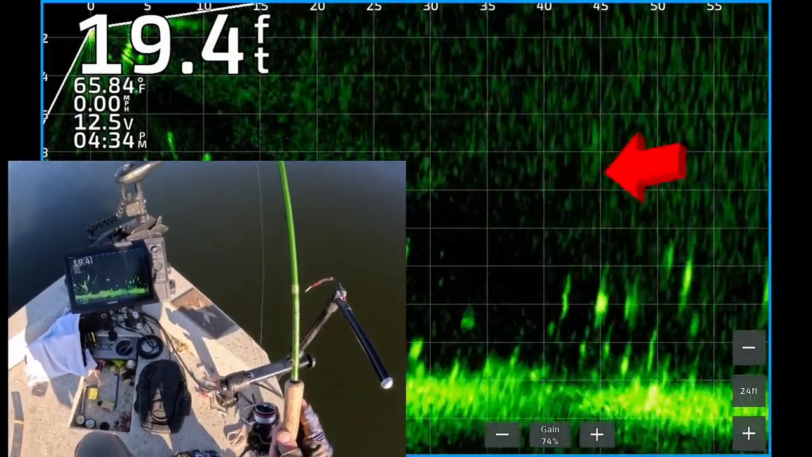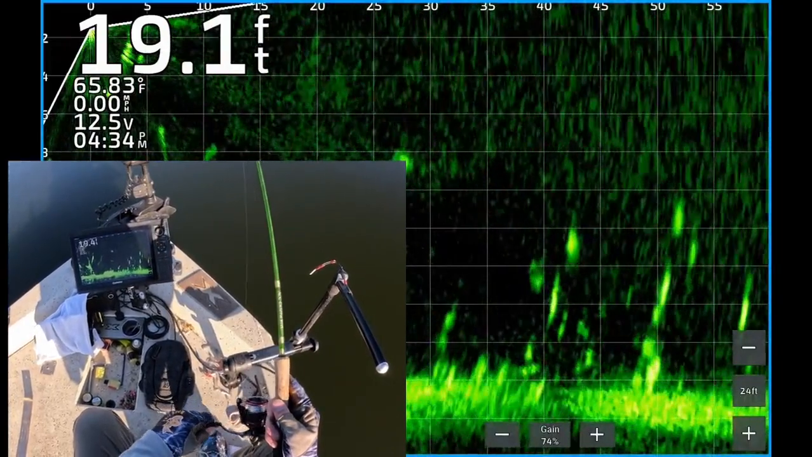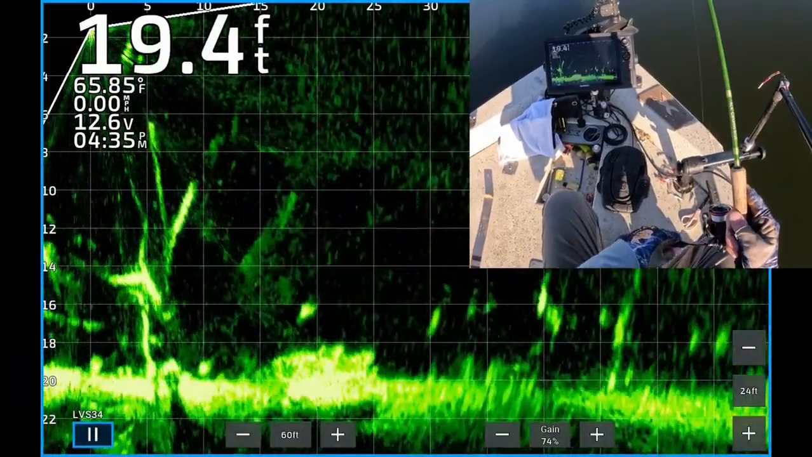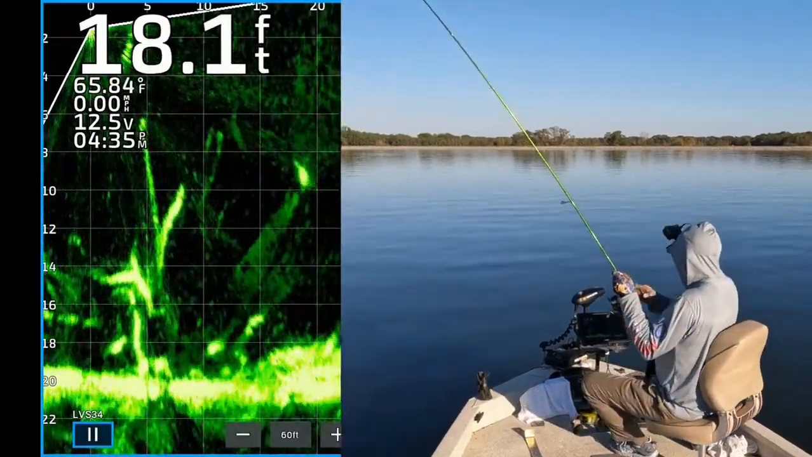Okay, there you see my jig dropping down 45 feet from the boat, coming on top of a crappie. One of them swam right over to it. Kind of chasing it. That's probably a catfish. Coming up over another fish, probably crappie, I hope. And he just spotted it. There's one. Boom, he ate it. Yes.